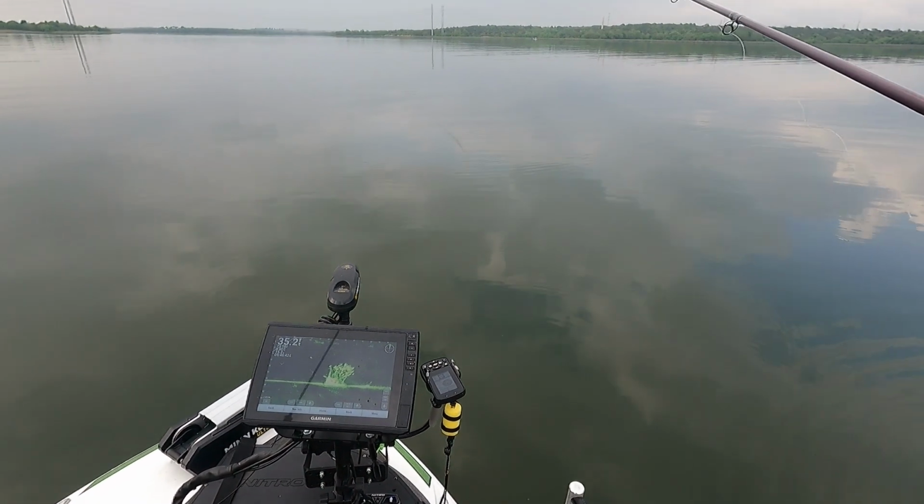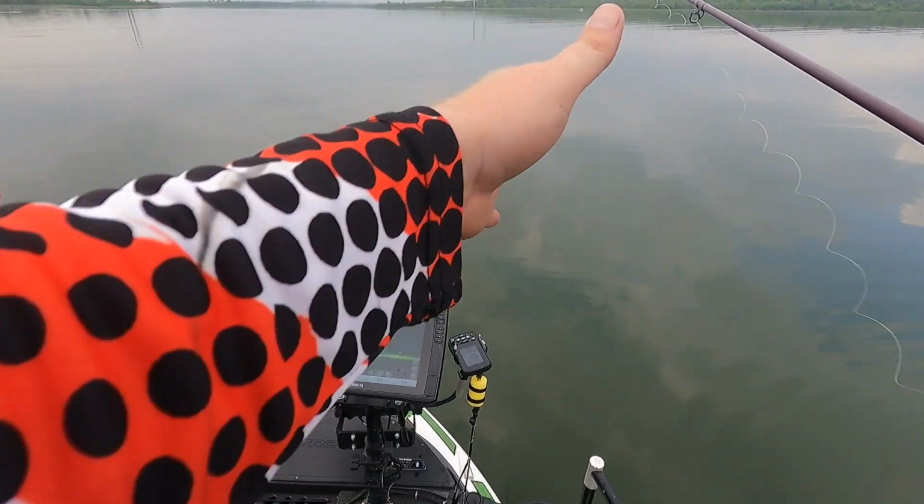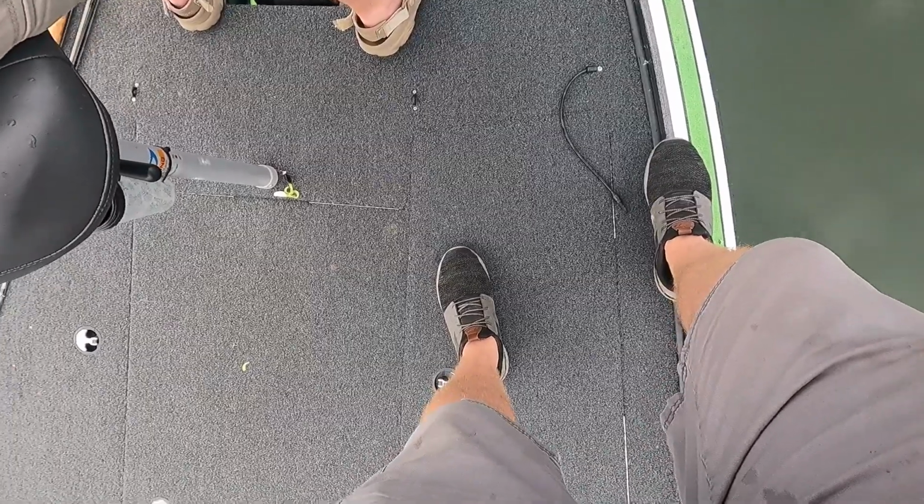One of the other best things you can do with a fishing partner is constantly keep your pole in their line. They love that, especially my dad. Probably his favorite thing that I do.